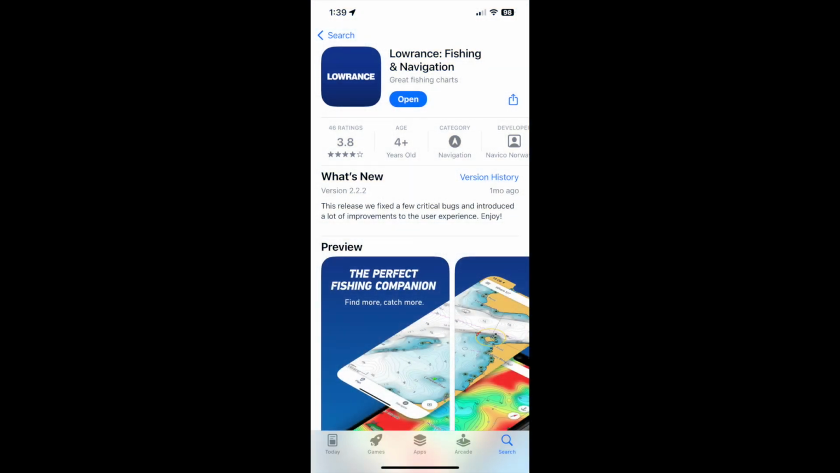I always felt that the ActiveTarget Lowrance, when it comes to recording, was very limited. It didn't record, for example, what I see on my screen, such as the distance and things of that sort. However, there is an app called Lowrance, and as far as I know, it's available for all devices, iPhone, iPad.